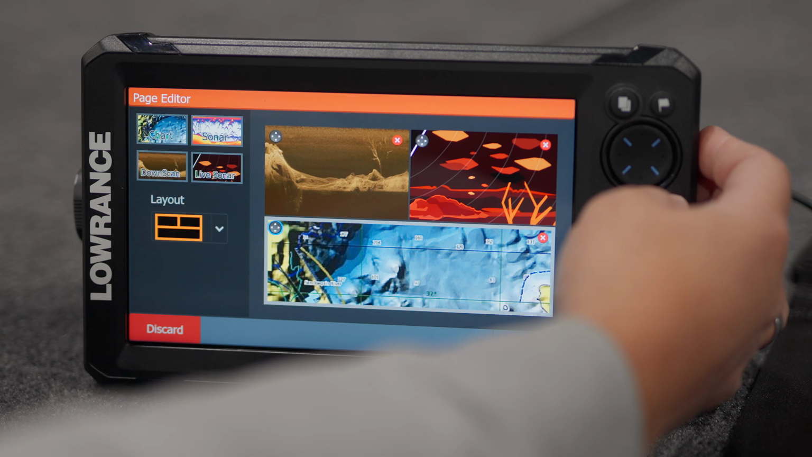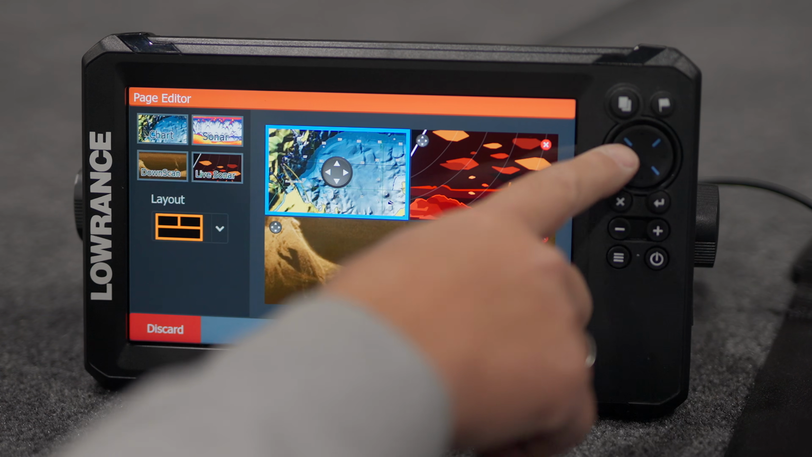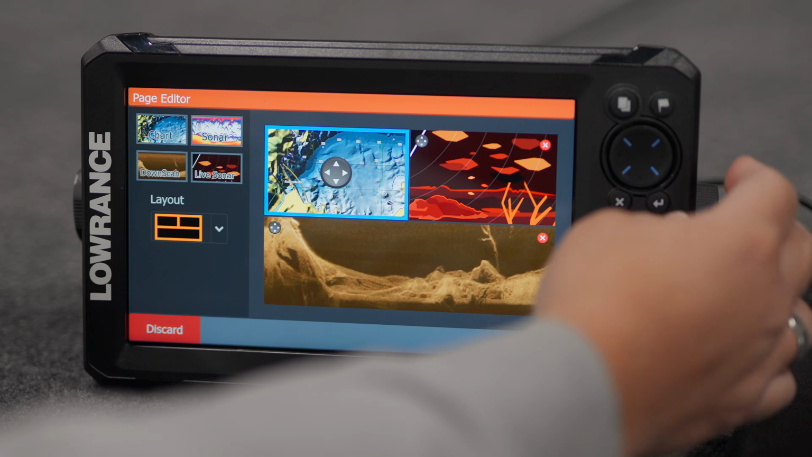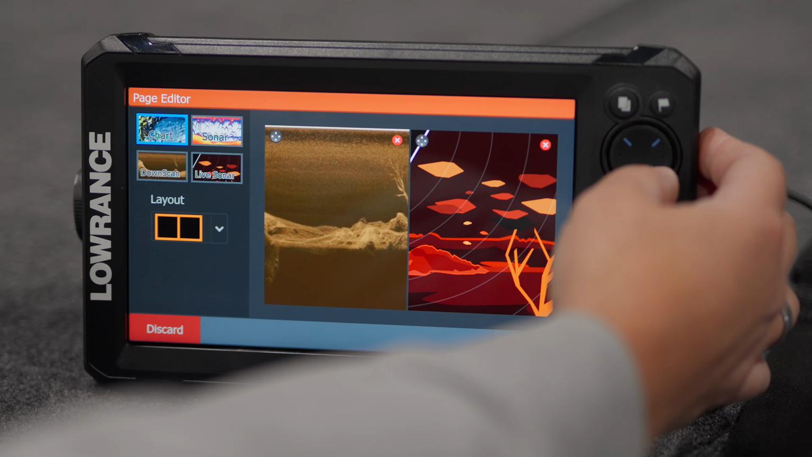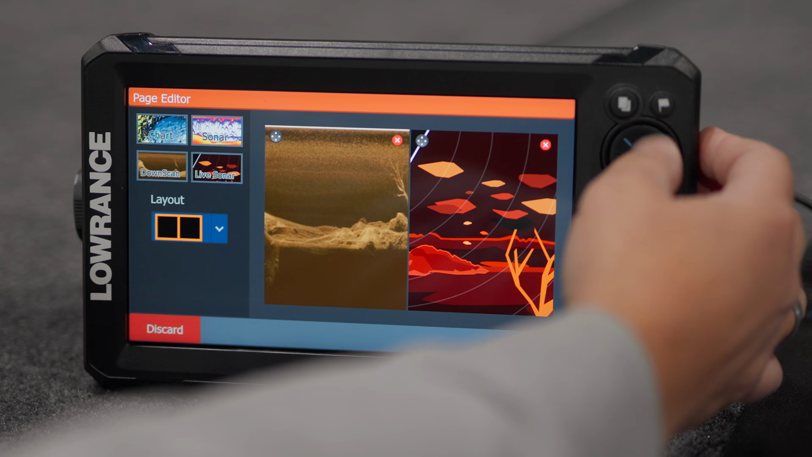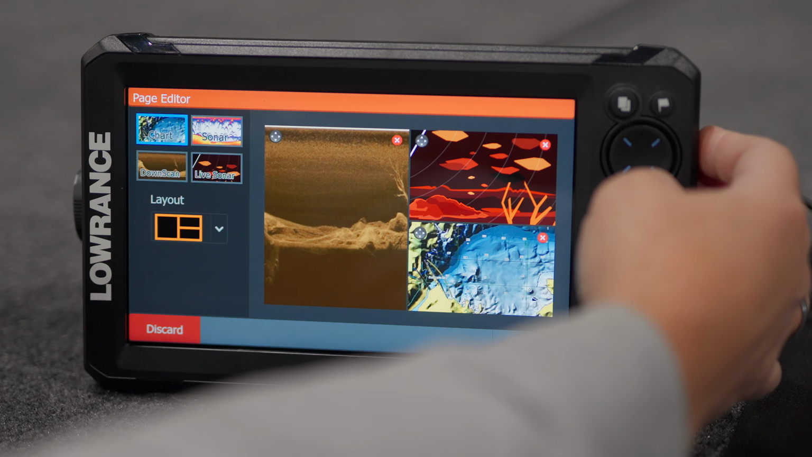And this, I want to go up there. So I clicked on it, and then I used my keypad to move that. And then I'll exit out, and I want to click on that and move, whoops, I'm sorry, I changed the layout. Let's add chart in here.